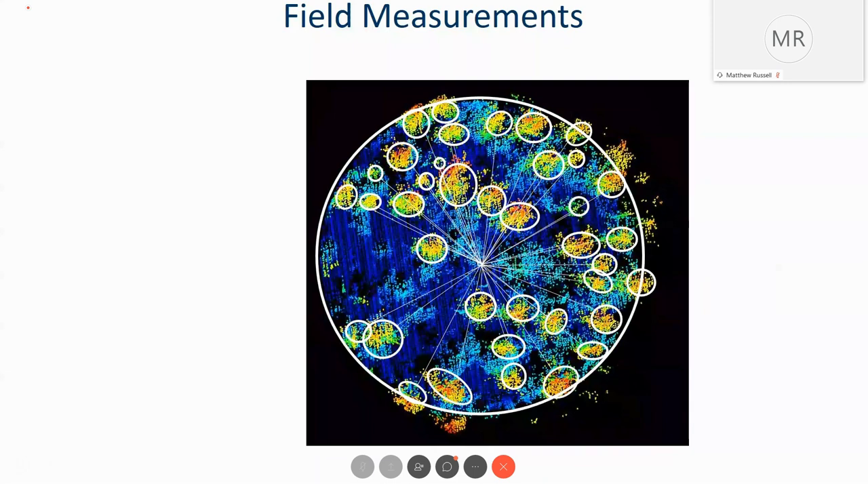A lot of it has to do with leaf-off conditions. Some of our LiDAR, while we attempted to collect it during full leaf-on, we were not always able to collect it during that time.